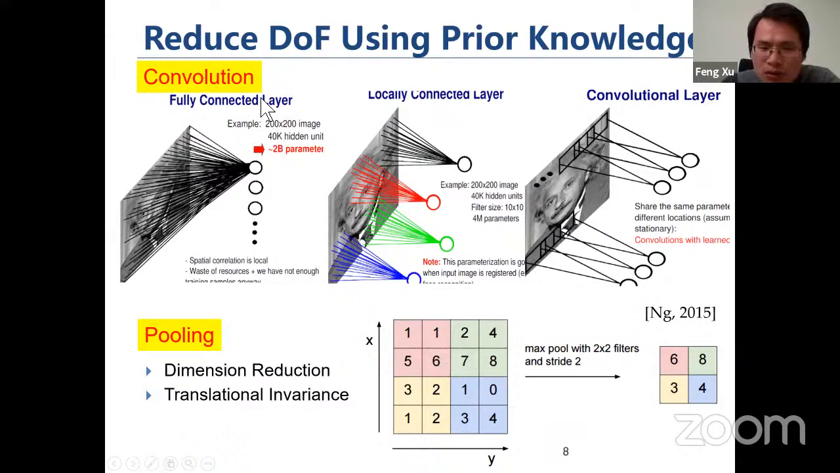For a convolutional neural network, we have two steps of simplification. First, we restrict these connections to be local, which means each neuron only connects with the neurons in the neighborhood pixels of the first layer. With that, we reduce a large number of connections.